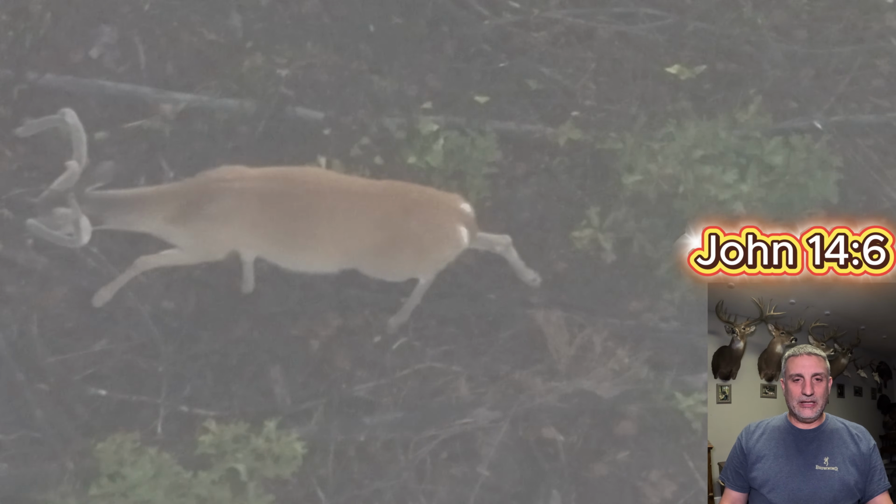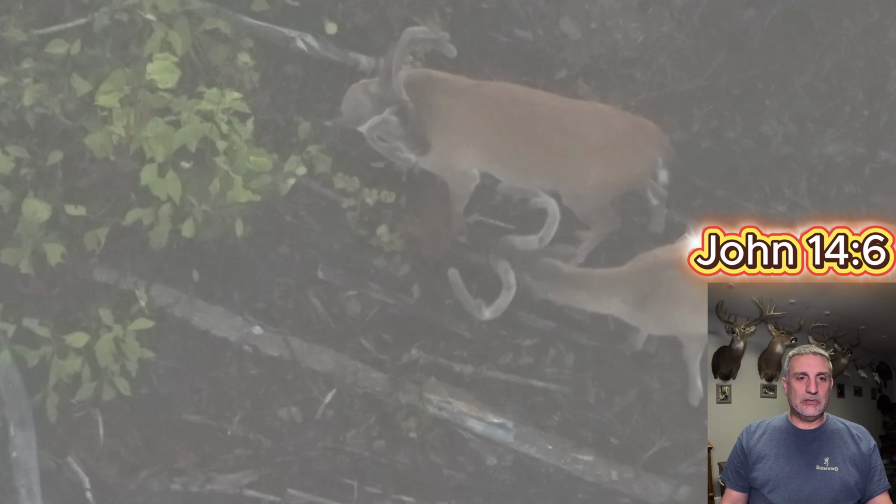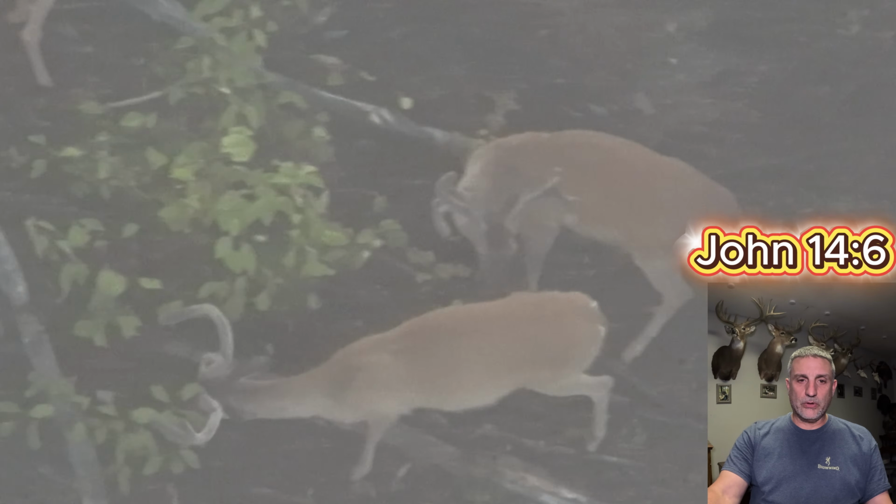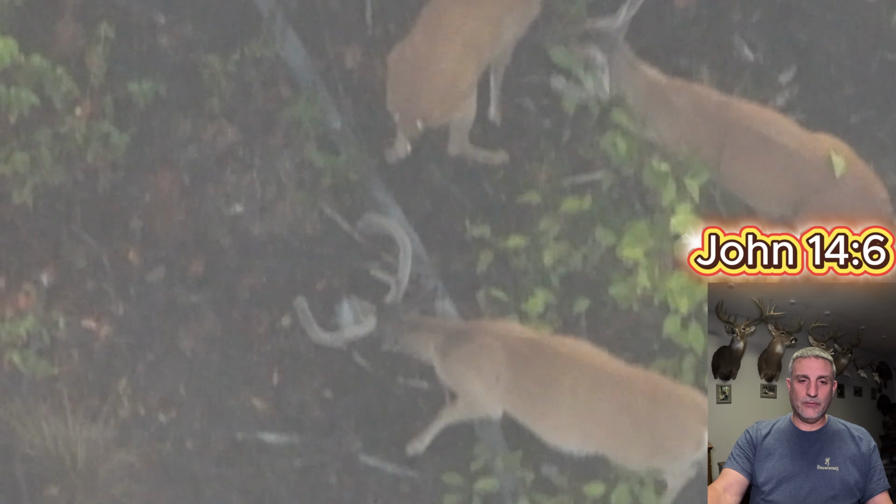That big boy looked like he heard something. Now they're starting to walk around a little bit more. In just a second, it's going to kind of zoom out, and you'll see some of these other deer. So right here next to him, this is a 5 and a 4-year-old. That's not the small deer that we were just looking at. So that's the 5 and the 4.